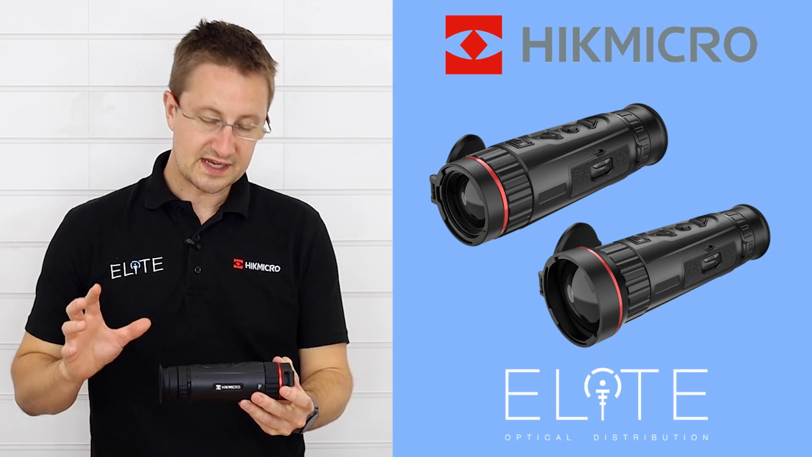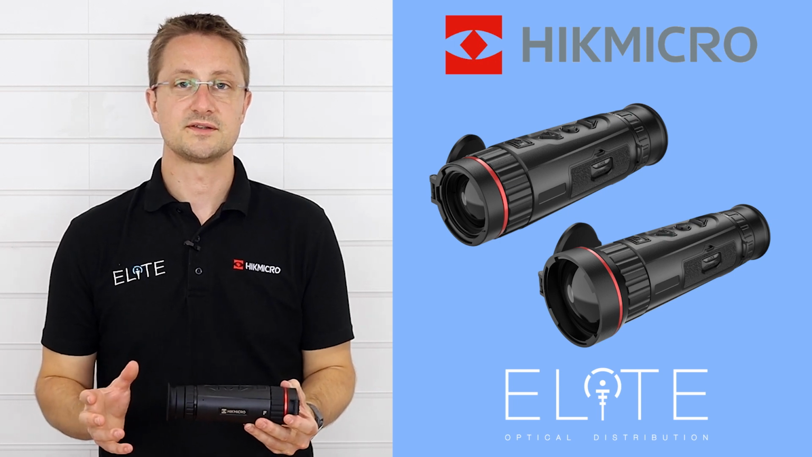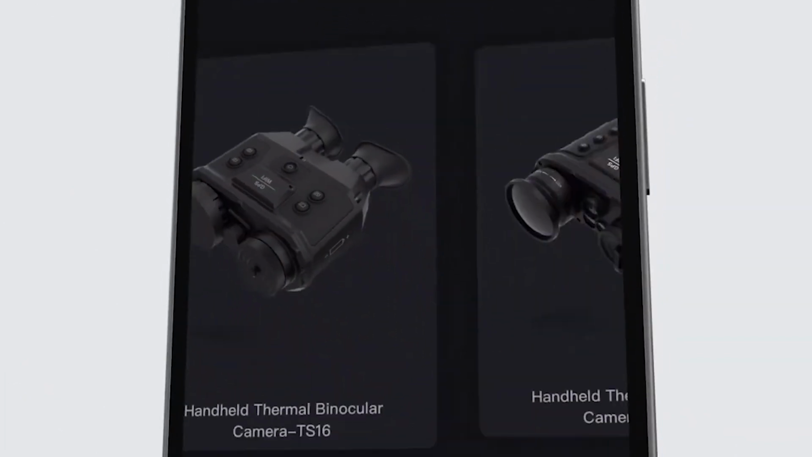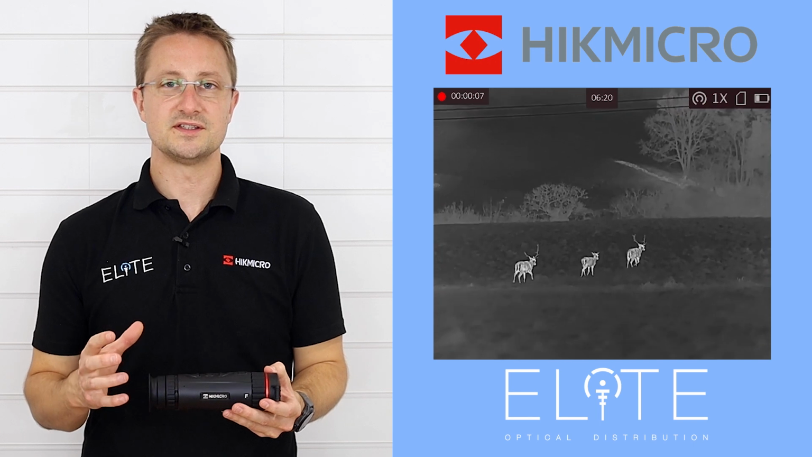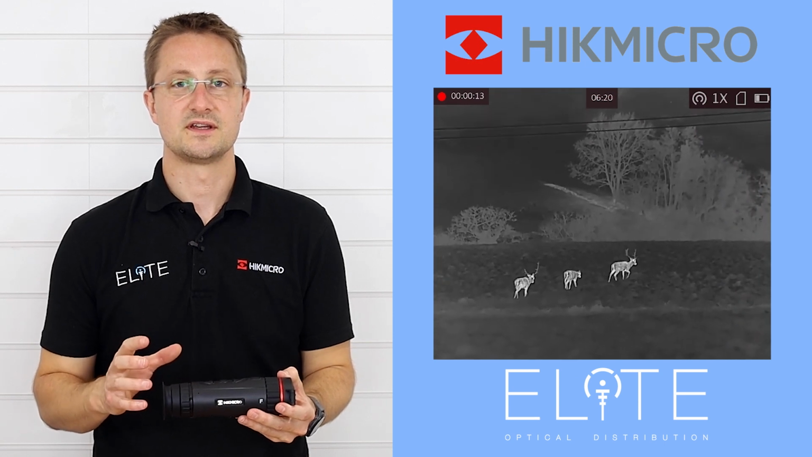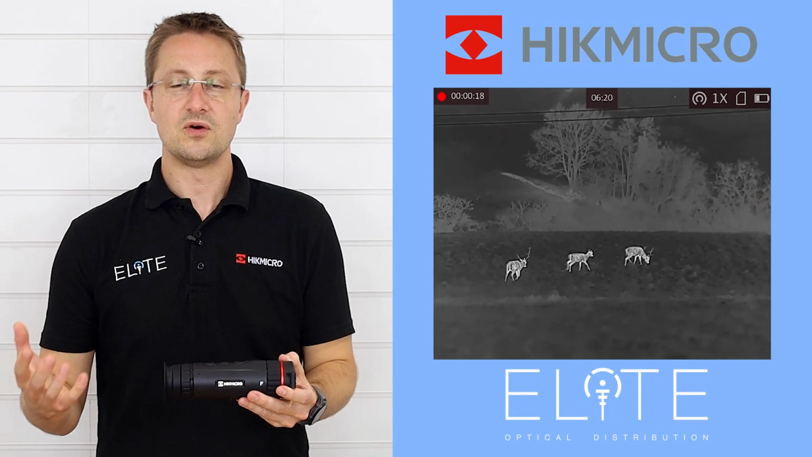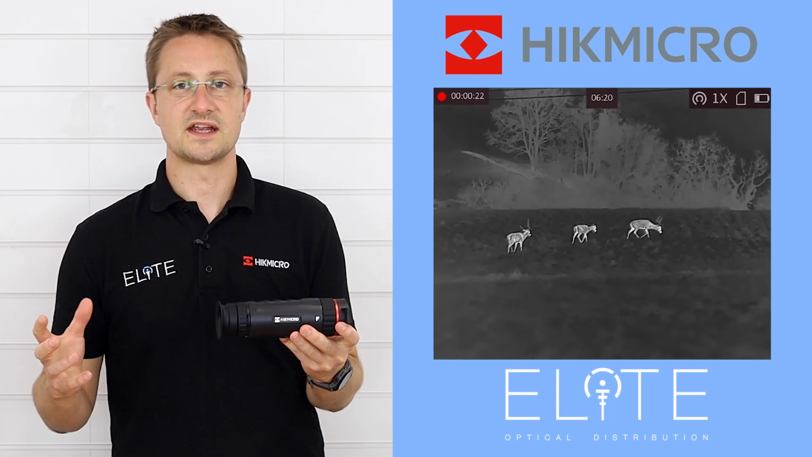First, we just want to take you through the basic features that are found in every HIKMICRO thermal product, including Wi-Fi, which allows you to connect to the HIKMICRO site app. This is your control center for all HIKMICRO products. When you're connected to a camera like this, you can stream, record, and change the settings built into the device. So that makes it easy if you want to share or you're working as part of a team, or you could set the camera up remotely and stream the footage back to it so that you're not detected next to the camera.